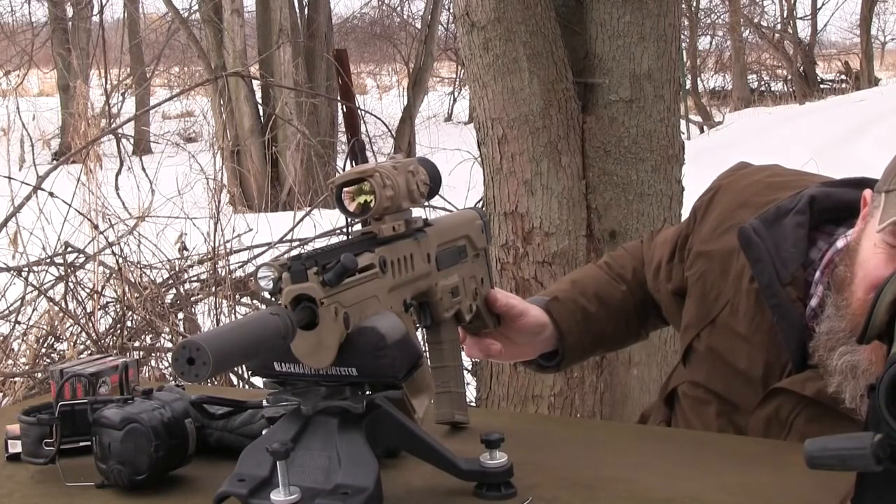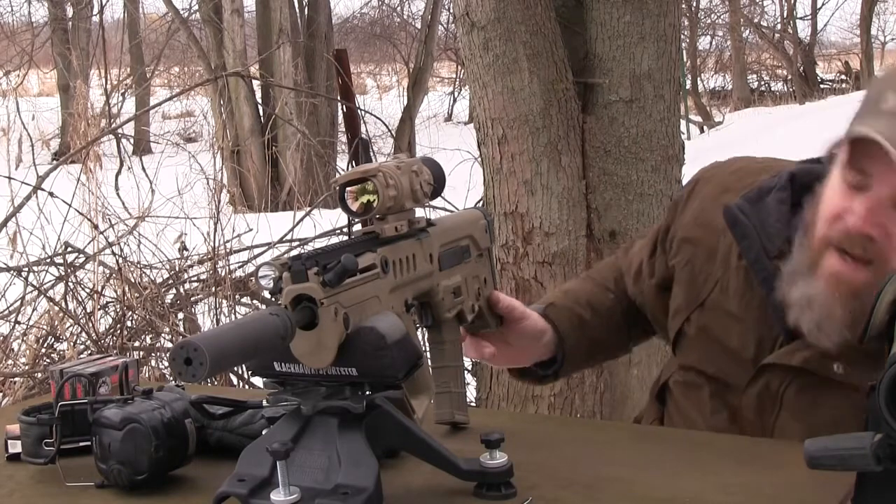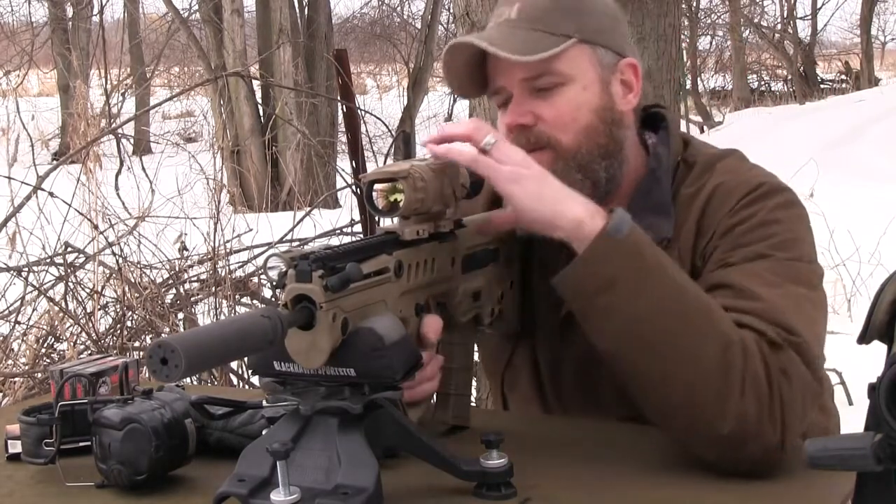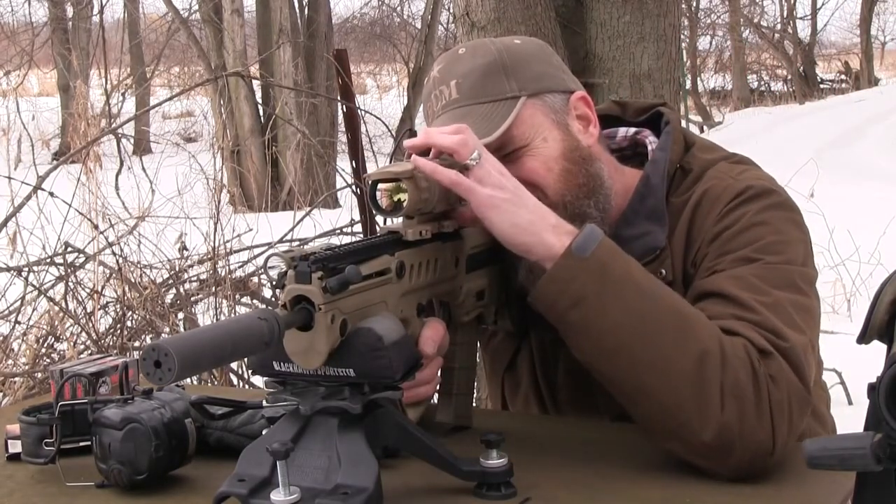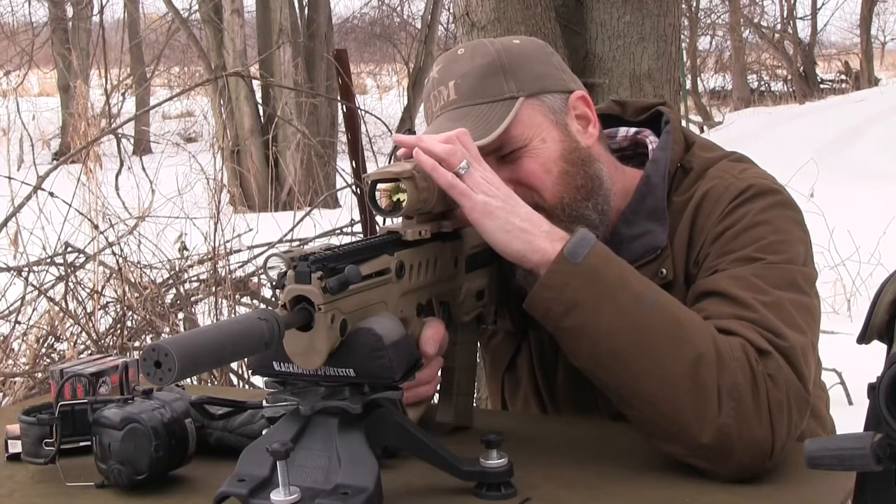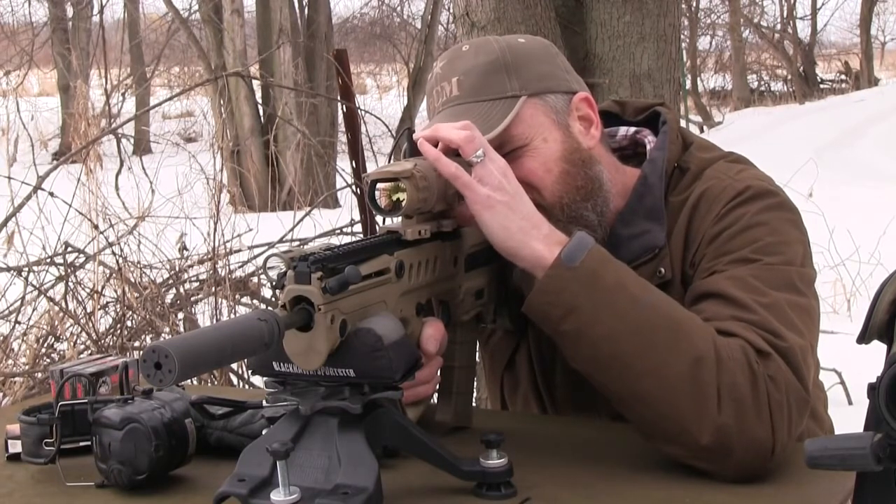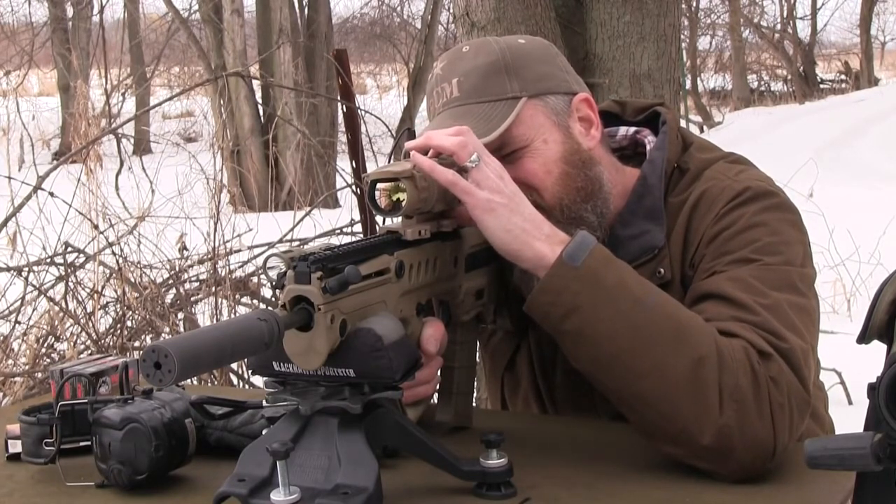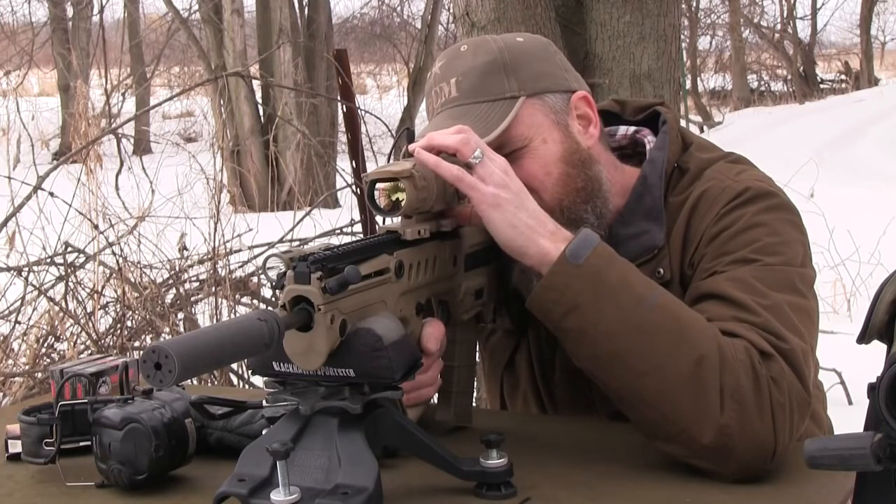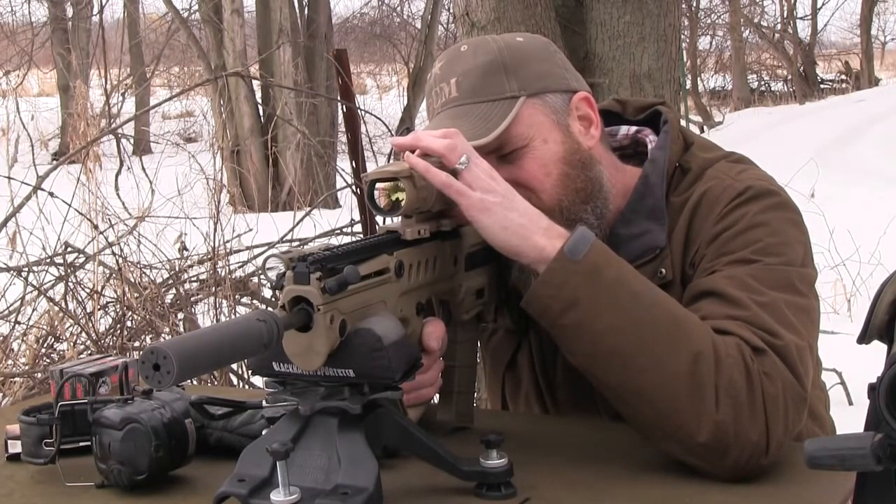Yep, perfect. It is just a little bit left. All right, so I will come back to the right just a hair. And I think we have this thing zeroed, guys. Go back into my bore sight menu. Down there. All right, so my elevation was spot on. Let's go to windage. Come right.